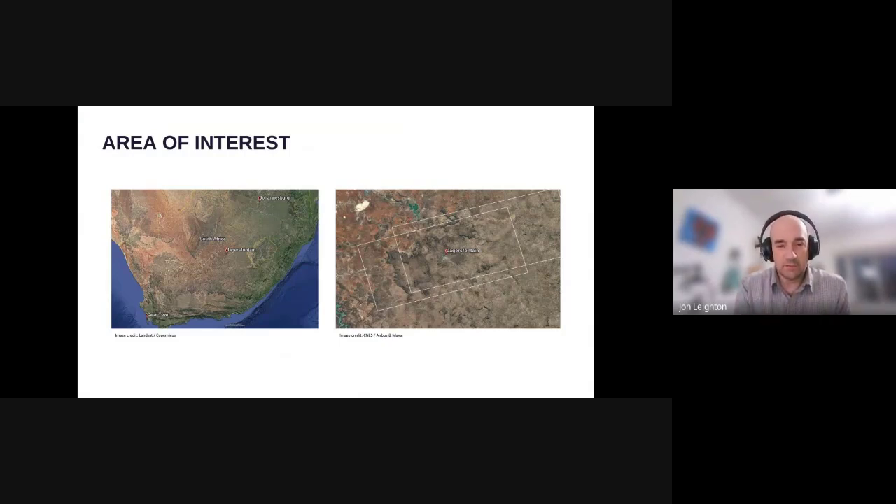Here's our area of interest. This is Jagersfontein in the Free State province. Let me know if I got that wrong, Adrian. The Free State province of South Africa. And on the right here, you can see there are two Sentinel-1 footprints, satellite footprints that cover the area.